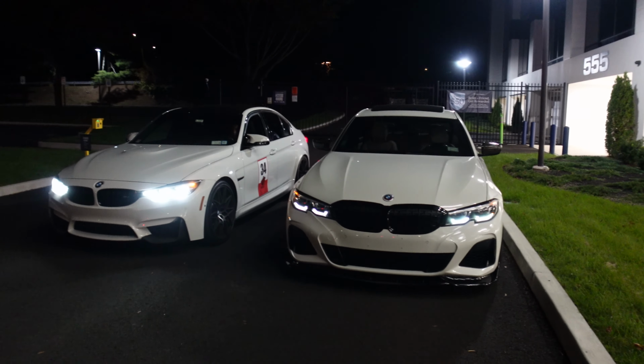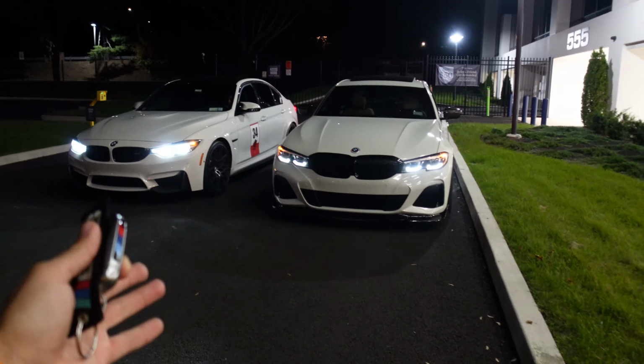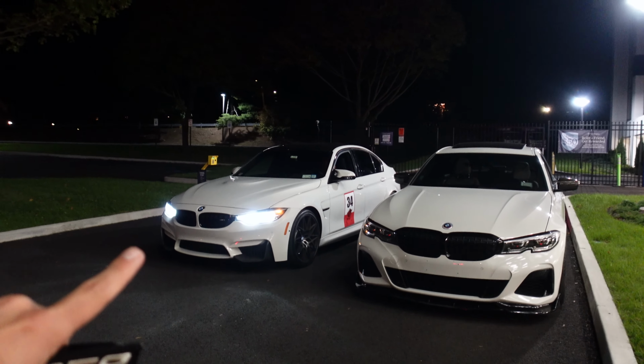Today we met up with Hector and his F80 M3. So we just met up with him and his F80 M3. My M340i is right over here, and I've got to say, this lighting over here is insane. We just found this random storage facility. We were trying to get our cars in and under there to take some photos, but we couldn't find a way to get them off the street. Hector's over there having some fun in his F80.